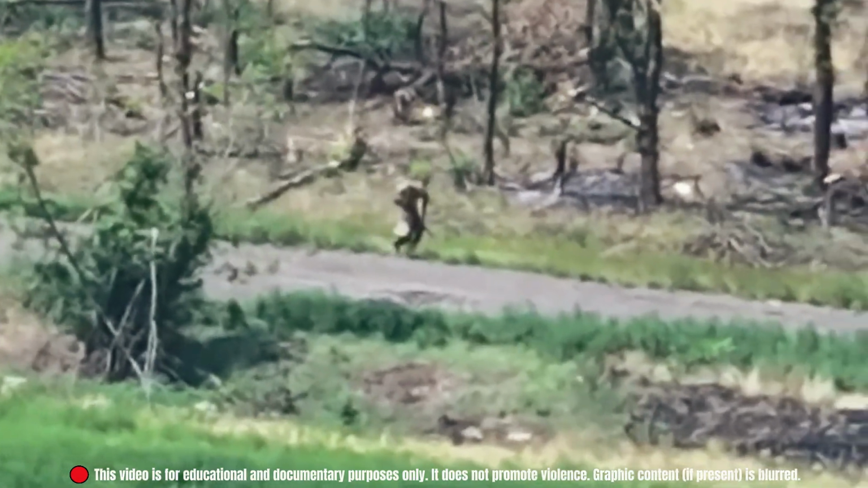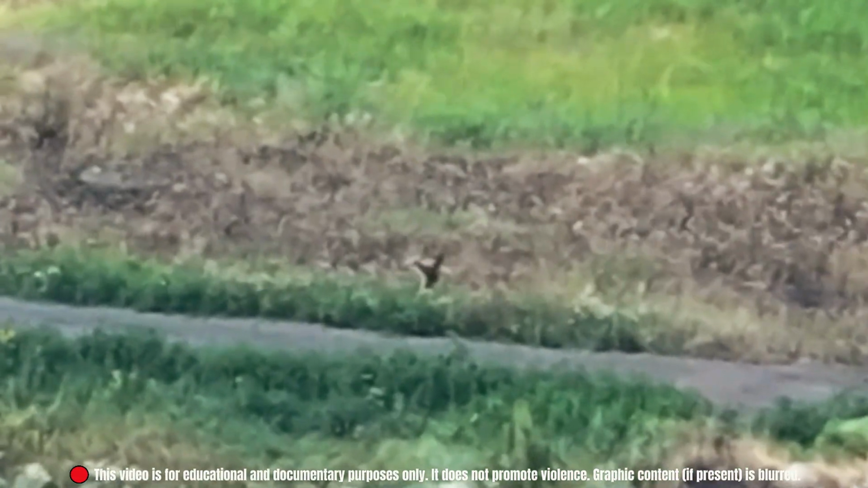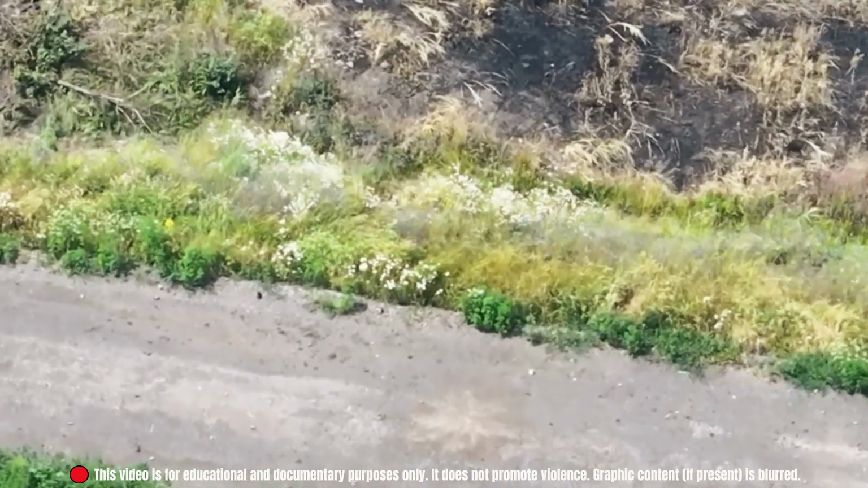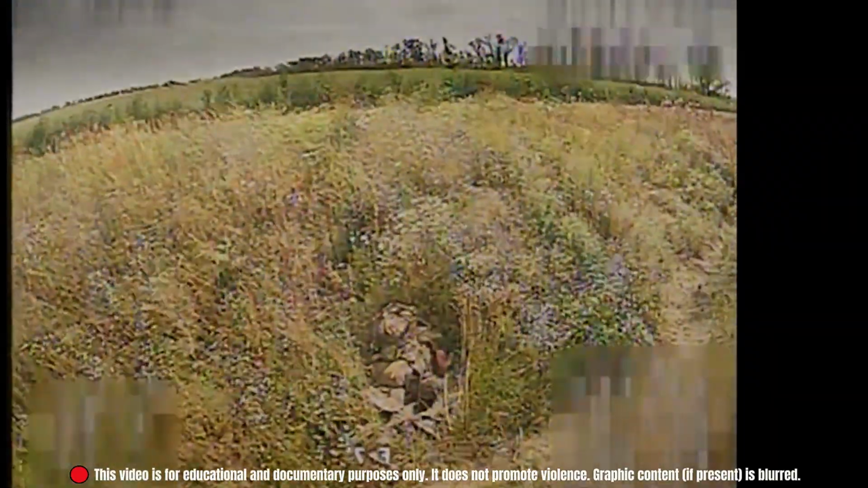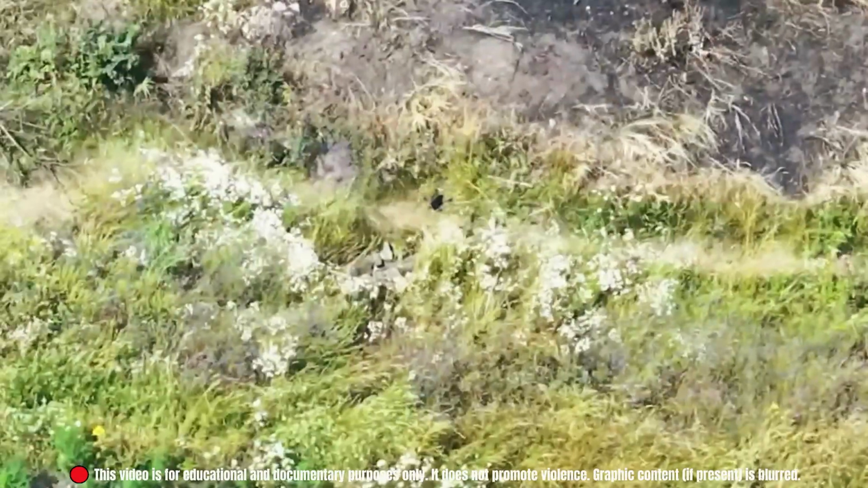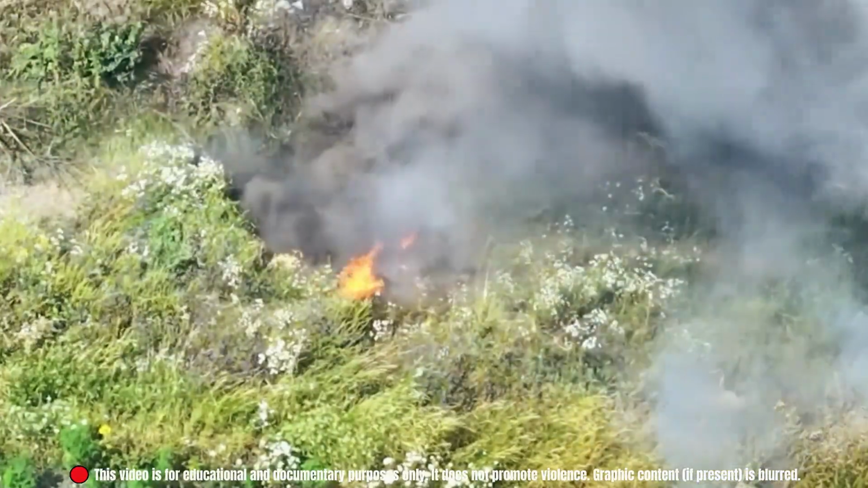Drone operators of the 414th Brigade were scanning open terrain. In the heat of the day, they spotted a lone Russian soldier crossing a dirt road. He collapsed face down into the grass, exhausted from the retreat. The drone adjusted its altitude and locked on. Just one last pause before the strike. Open terrain remains the most unforgiving ground when drones hold the sky.